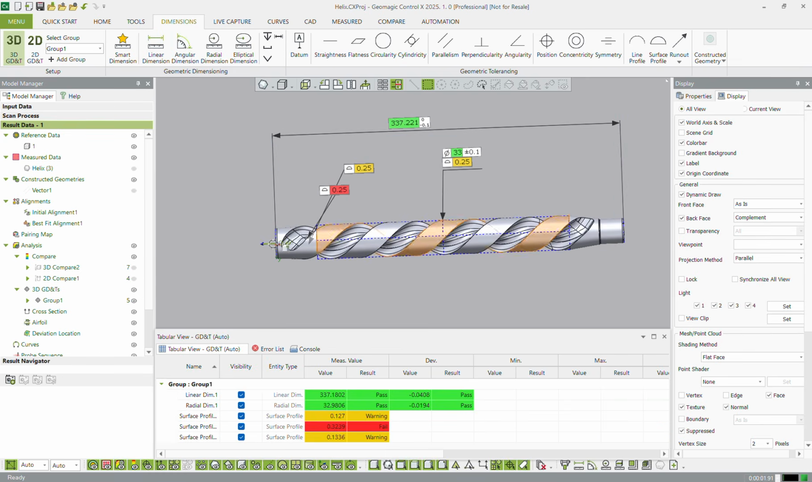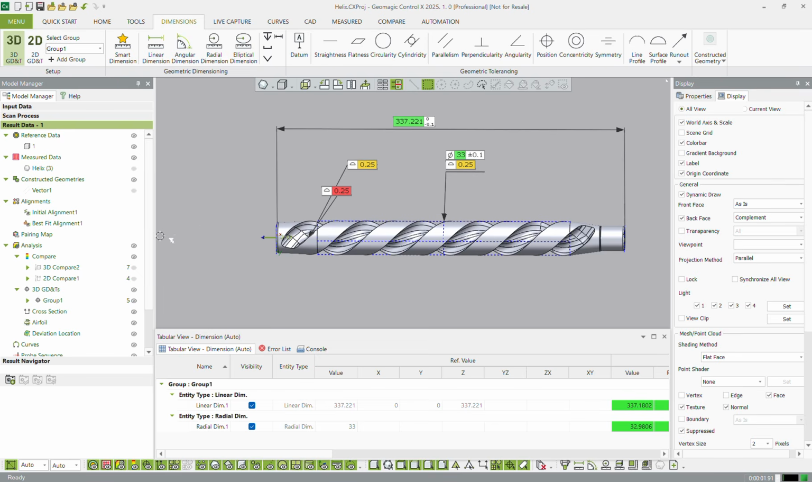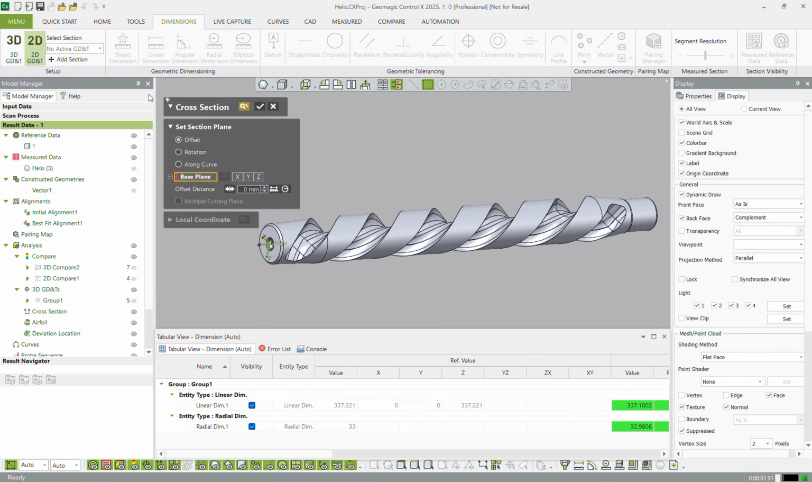Okay, there we go. We've done our first group. And of course, I'm going to make sure that the screenshot looks nice and pretty for my report. Perfect. Now, what I want to do, I can turn that group off. And I can actually do a 2D GD&T. So I can do a 2D cross-section. It's going to ask me, so we're going to need to add a section.